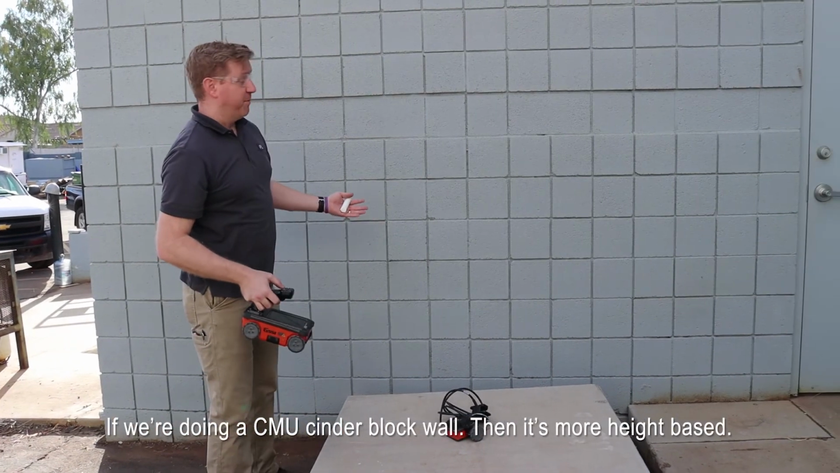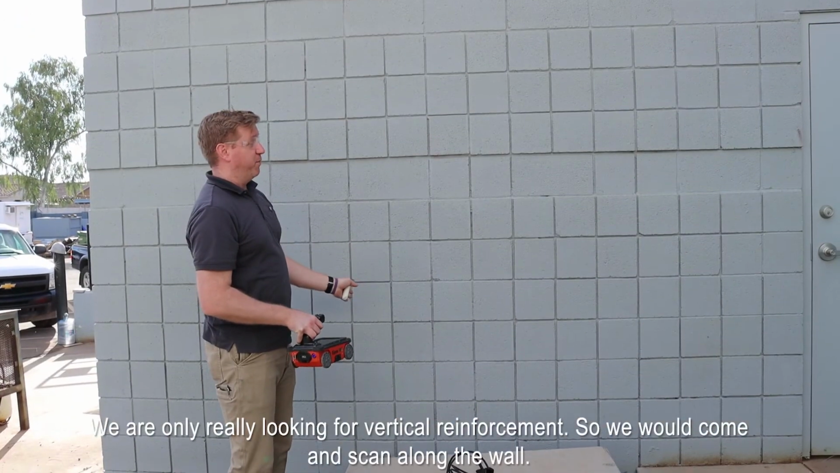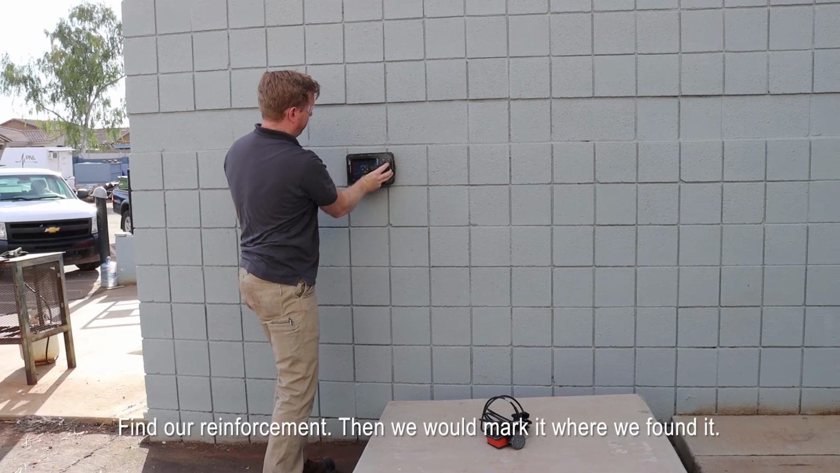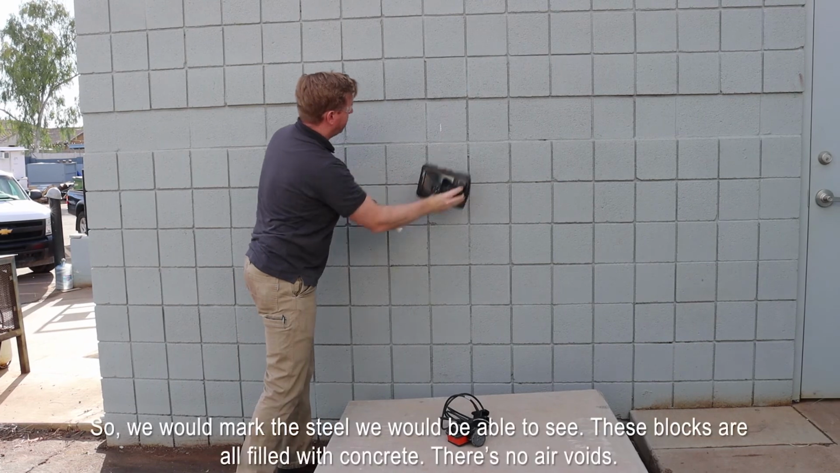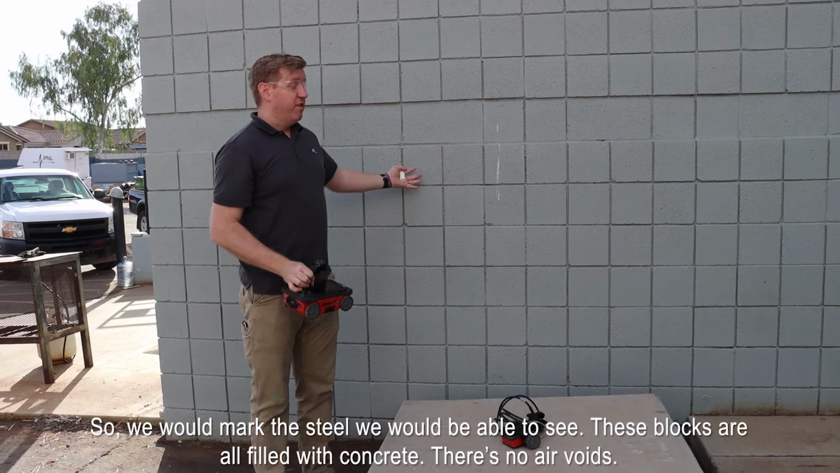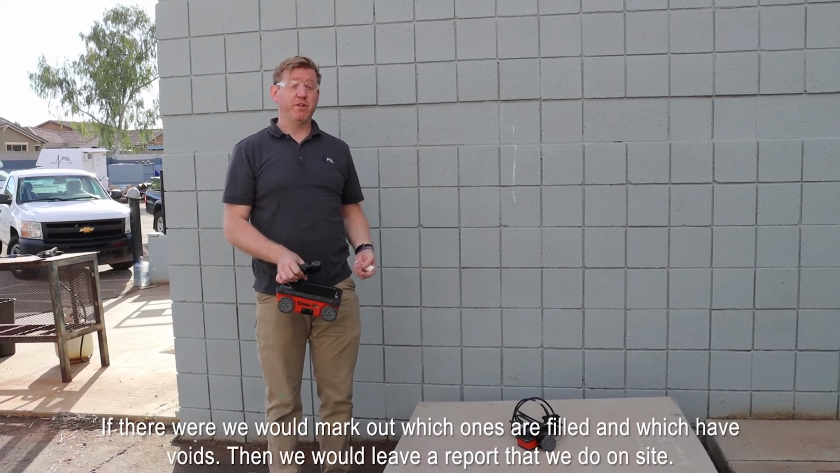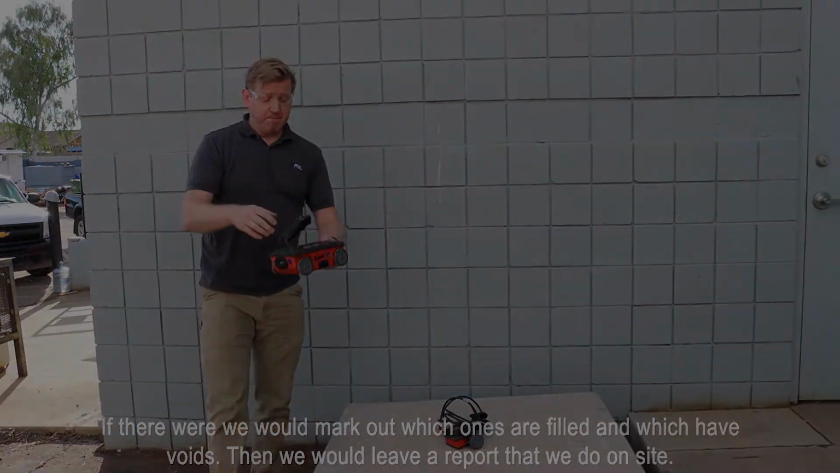If we're doing a CMU cinder block wall, then it's more height-based, because we're only really looking for vertical reinforcement. So we would scan along the wall, find our reinforcement, and mark where we found it. So we would mark the steel. We'd be able to see these blocks are all filled with concrete. There are no air voids. If there were, we could mark out which ones were filled and which ones had voids. And then we would leave a report that we do on site.